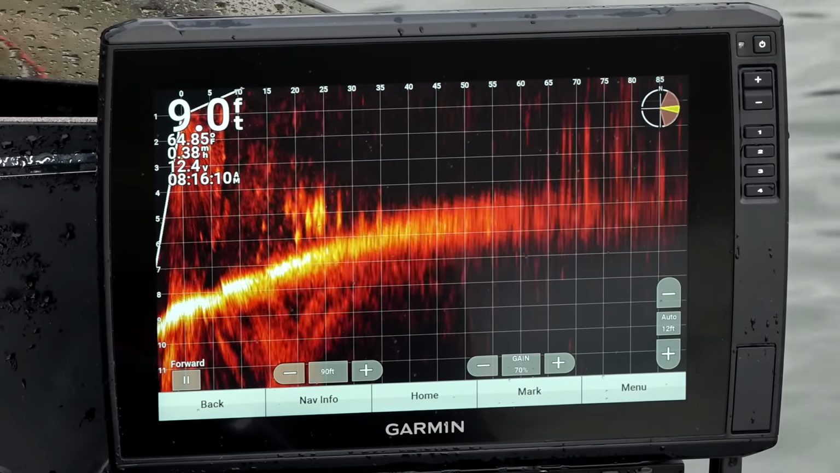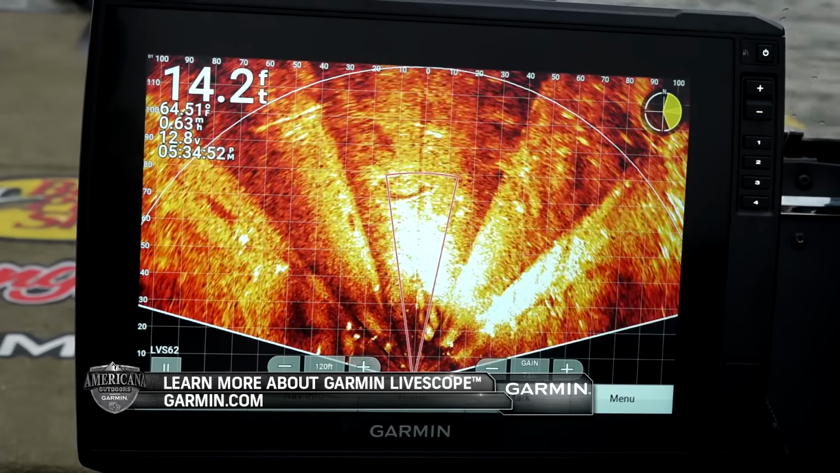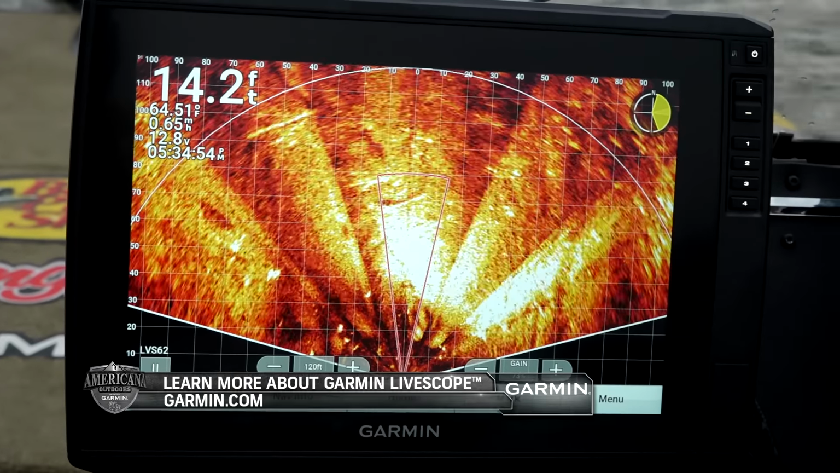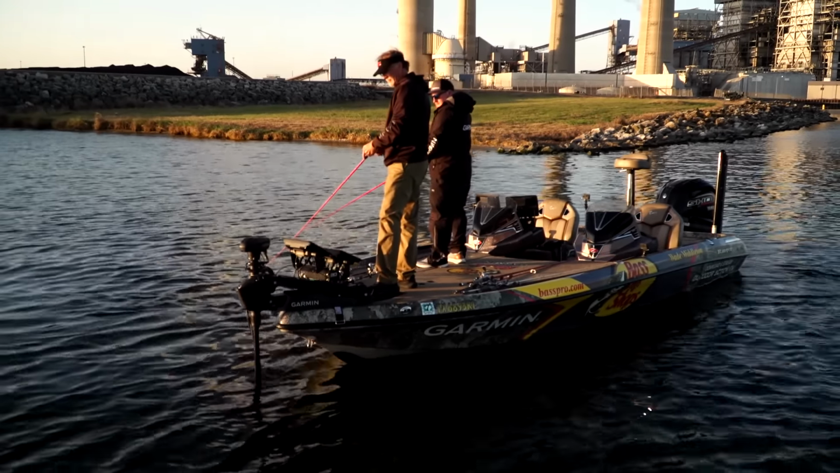Some people might want to have one transducer and just do forward and then manually rotate it, but it's really nice to add in that second transducer, because I can see perspective mode and I can see in forward, and it really gives you a full picture of what's going on under the water.